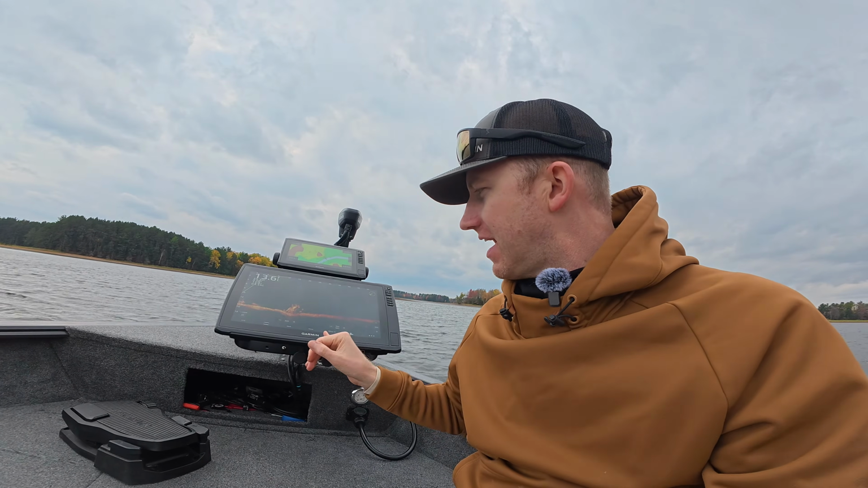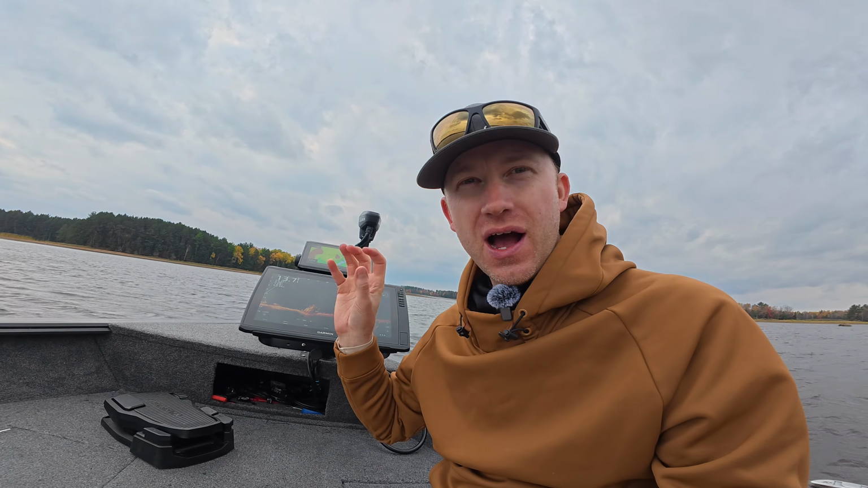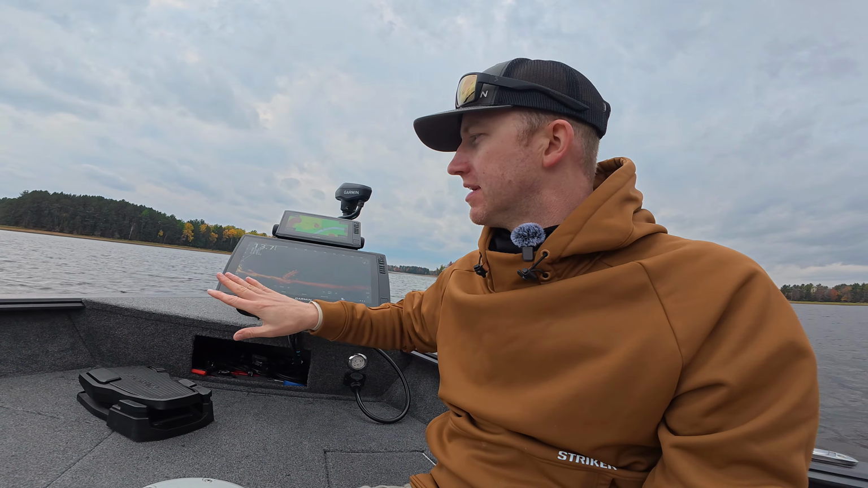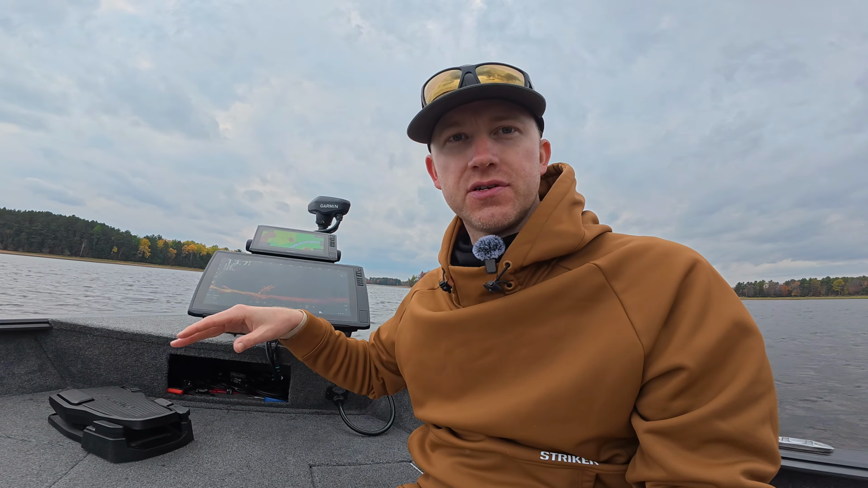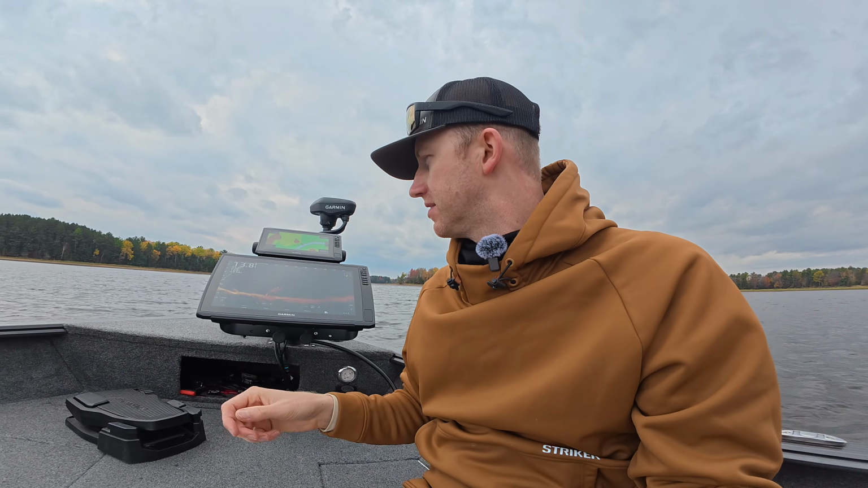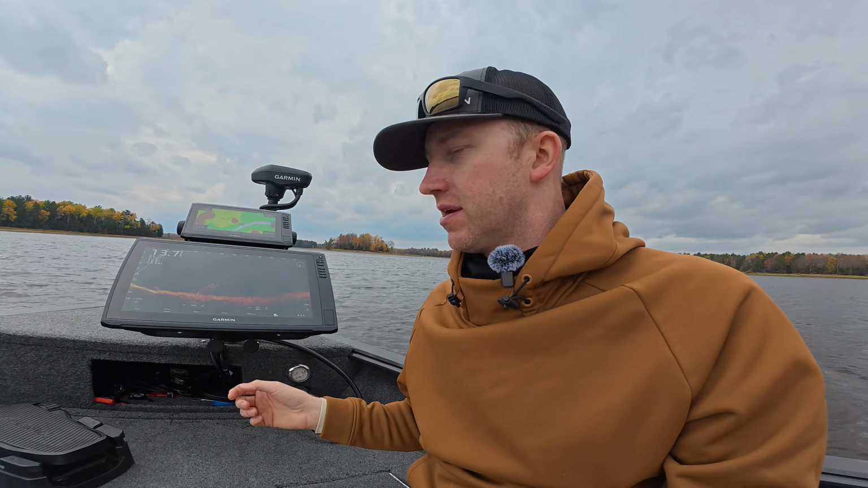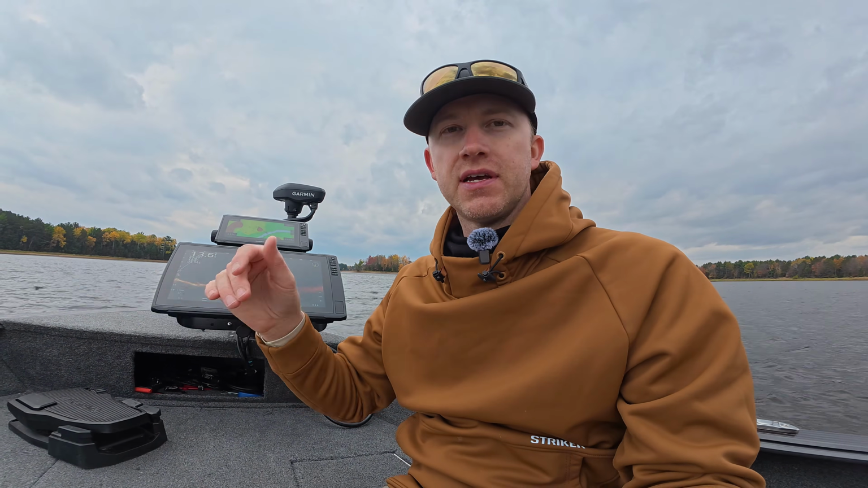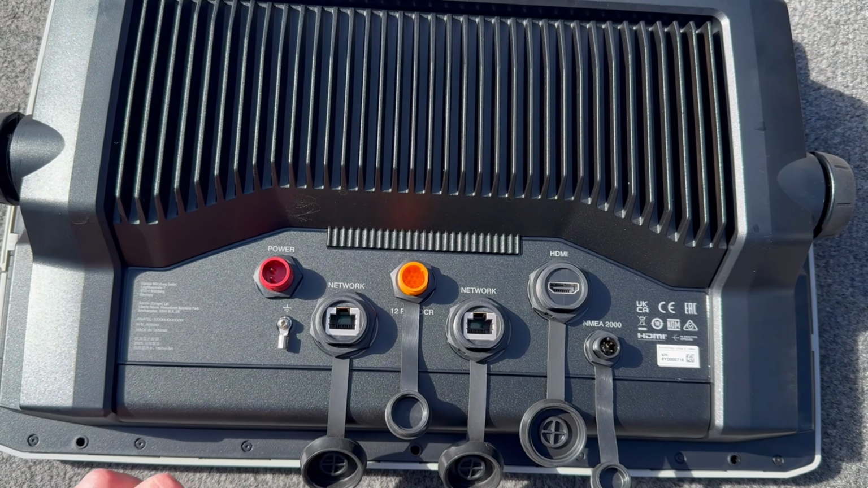Another cool feature that this has is it has an HDMI output. So what that's gonna allow you to do is, say you have this in like a fish house over the winter, you can mirror that display on a 60-inch TV if you want to show what your LiveScope's like. What I'll do here is show you what it looks like on the back of the unit. There's several different ports here.